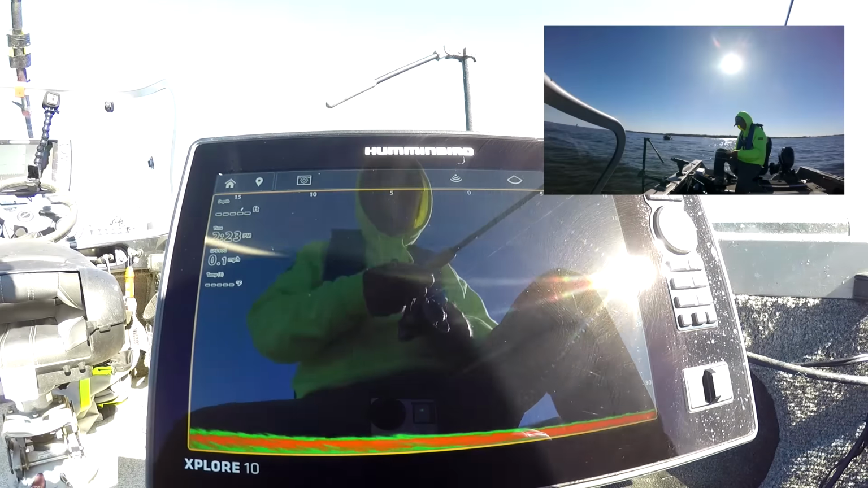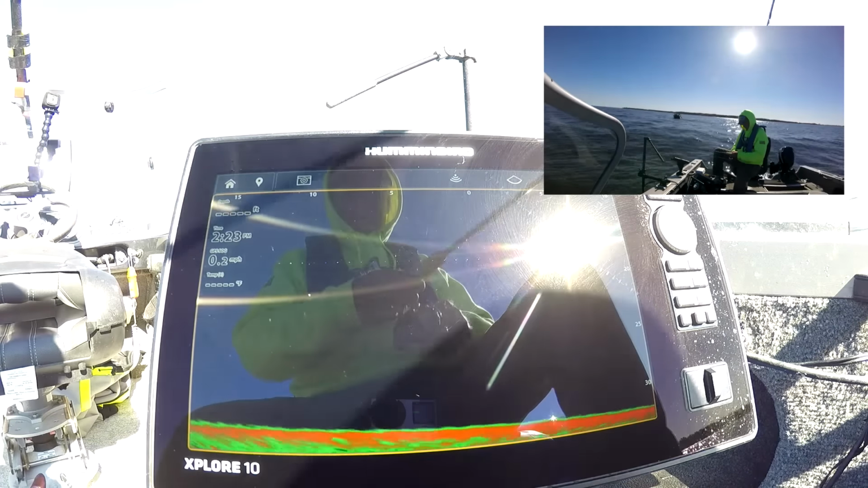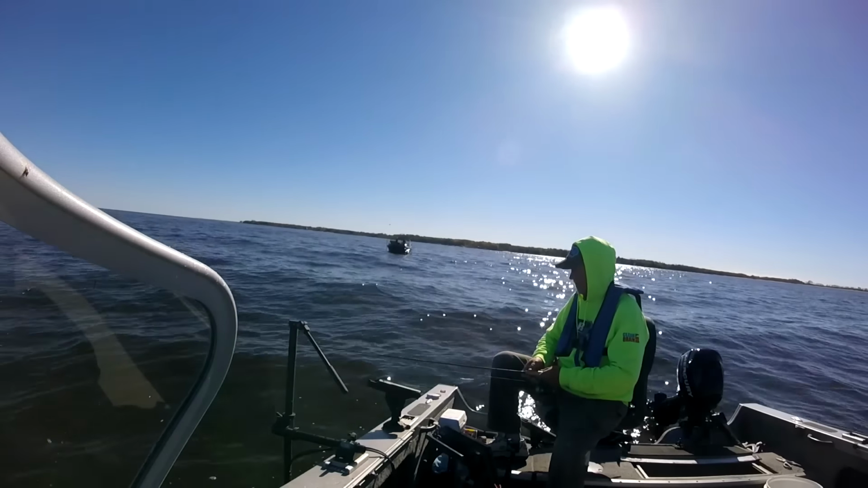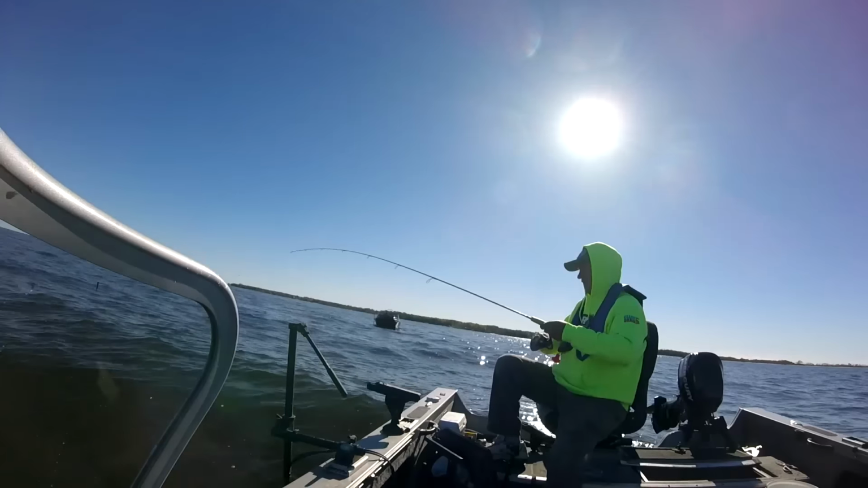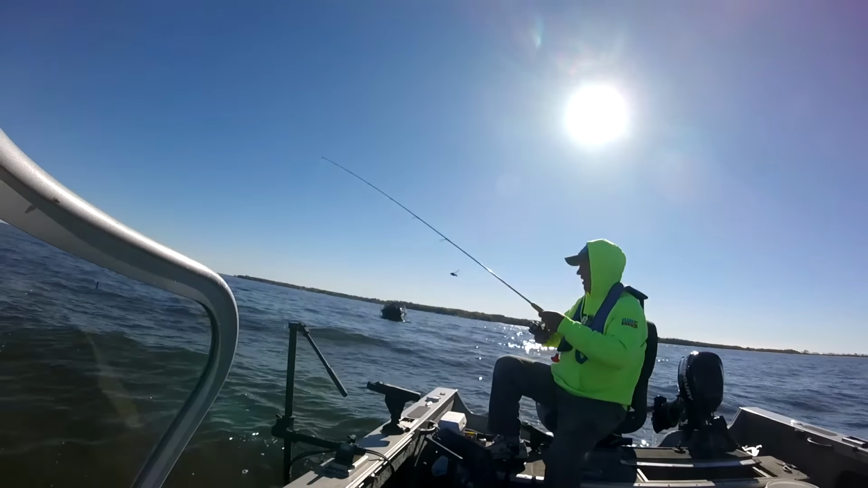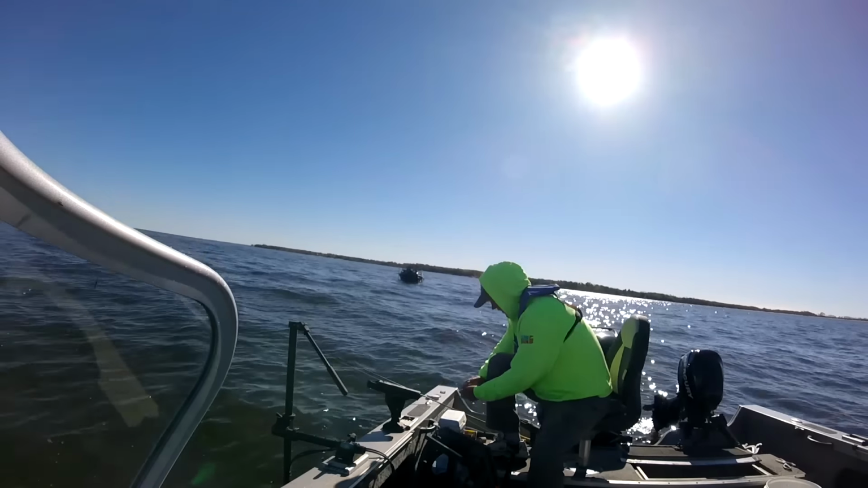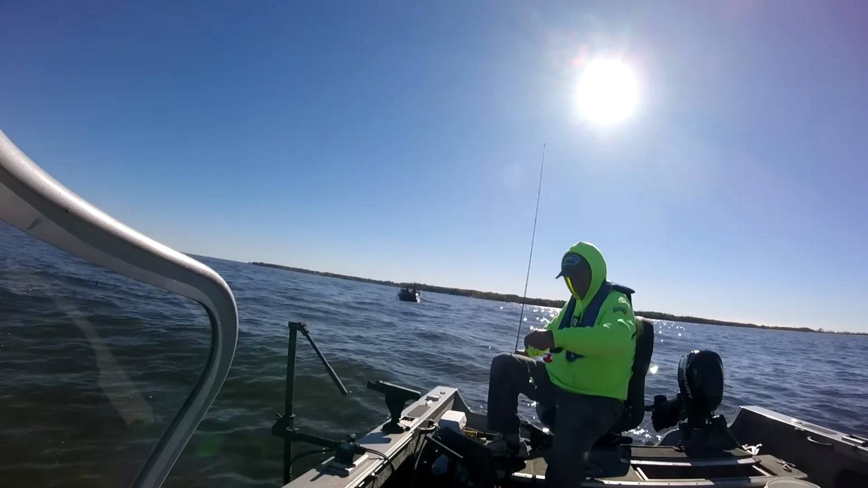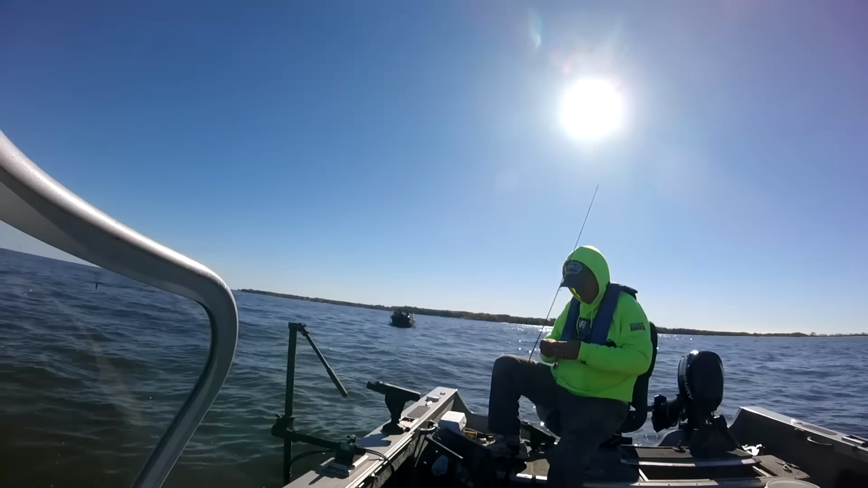Oh, he's tapping it. Oh, what? What? I kind of thought I got bit off there. Came shooting up off the bottom. Bit. And everything felt really light, really light.